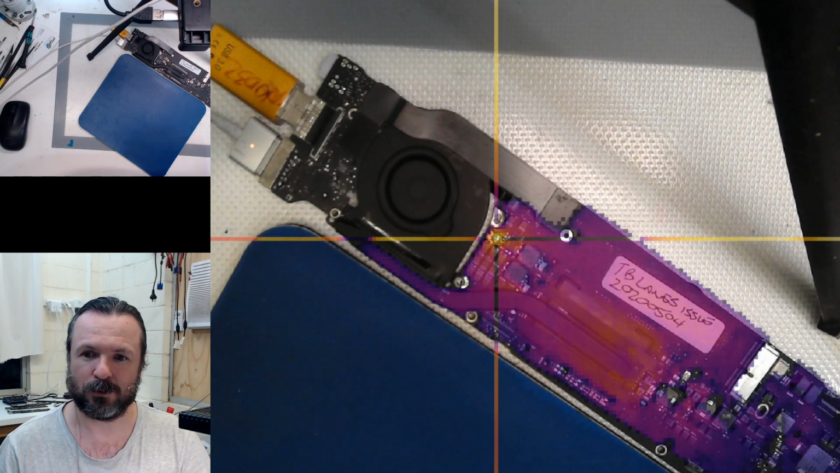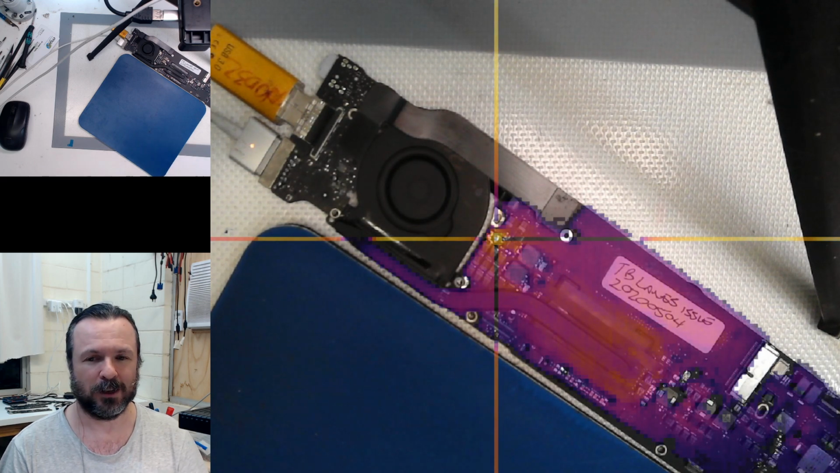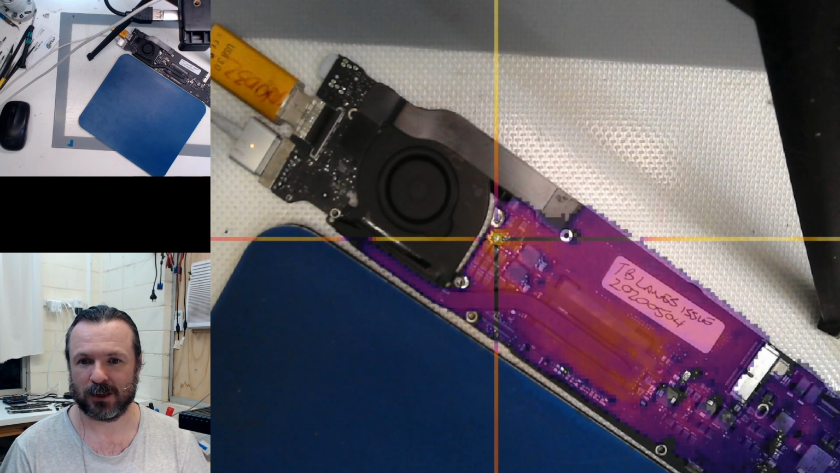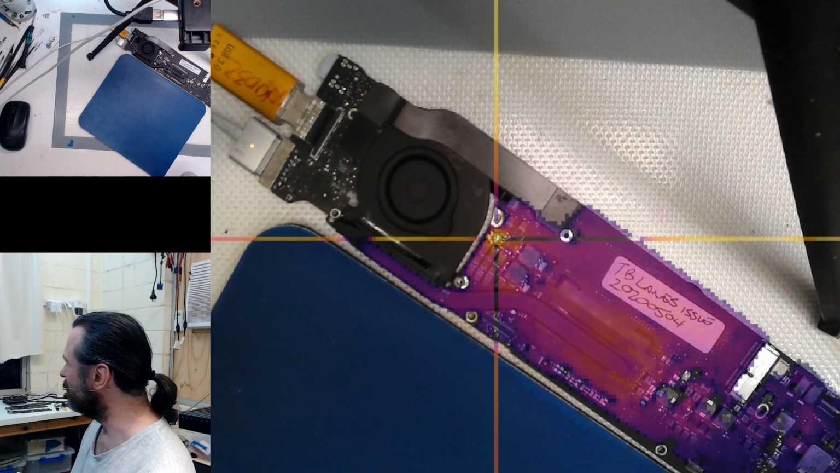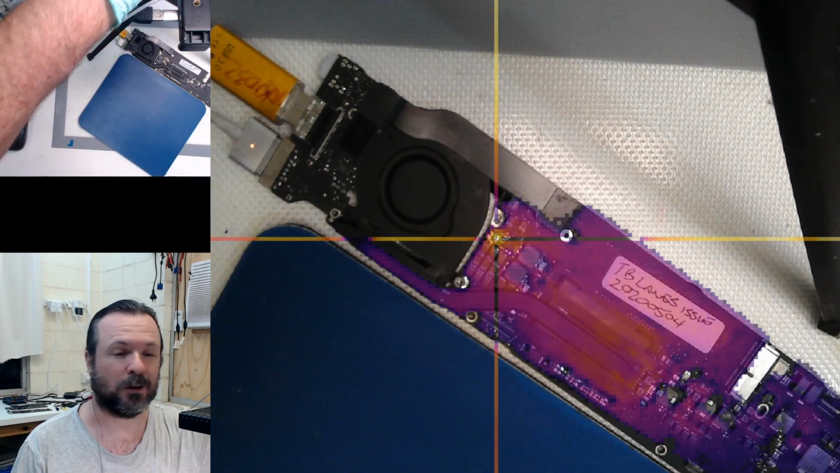Do you like to do any software streams? I keep meaning to do one. I've got to make a keyboard tester program, and I just keep running out of energy. What is that? Oh, it's my... I'll show you what it is. Come here, camera. Reveal the world. You're upside down. Don't blame me.